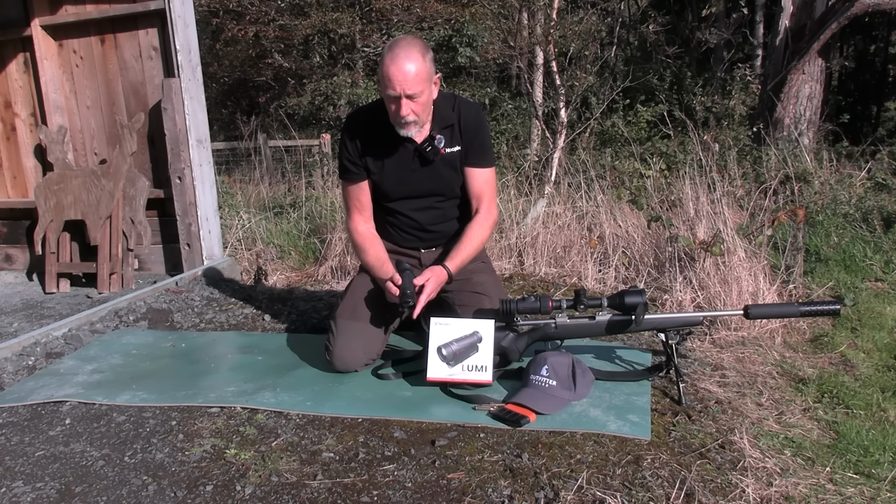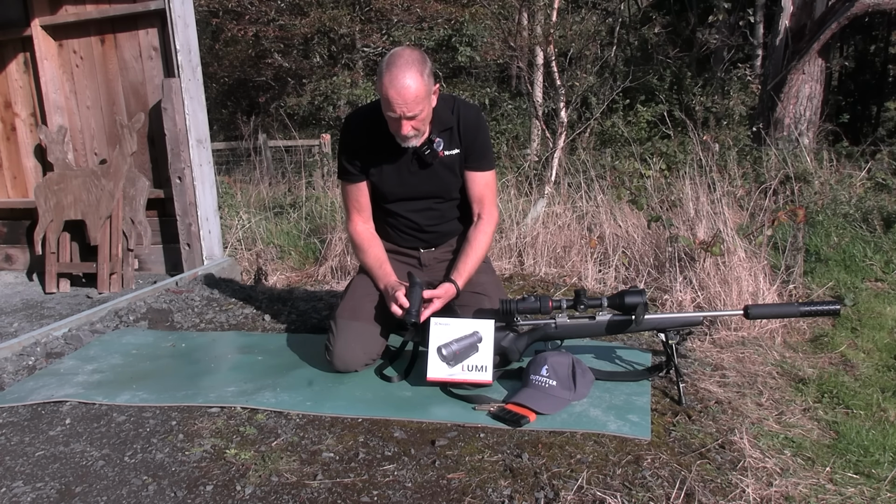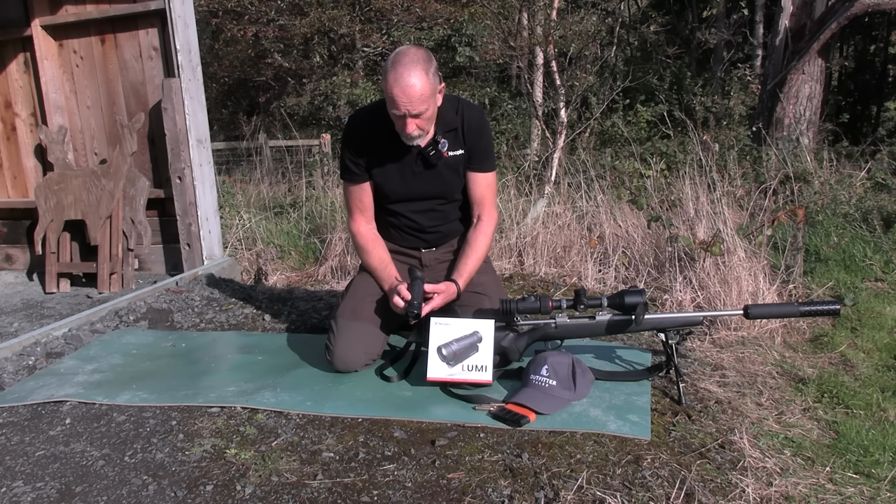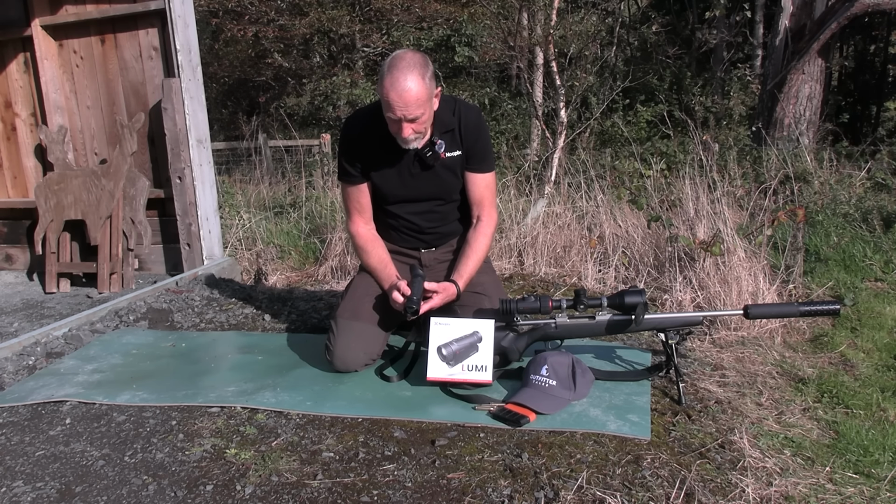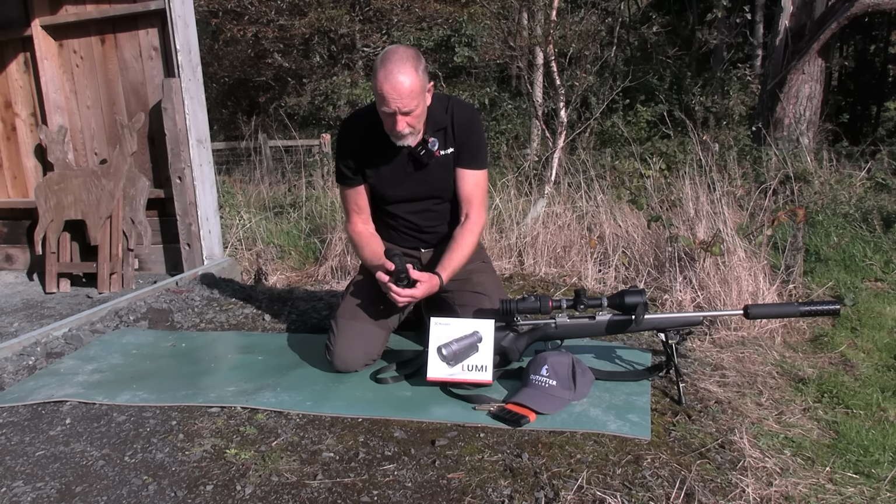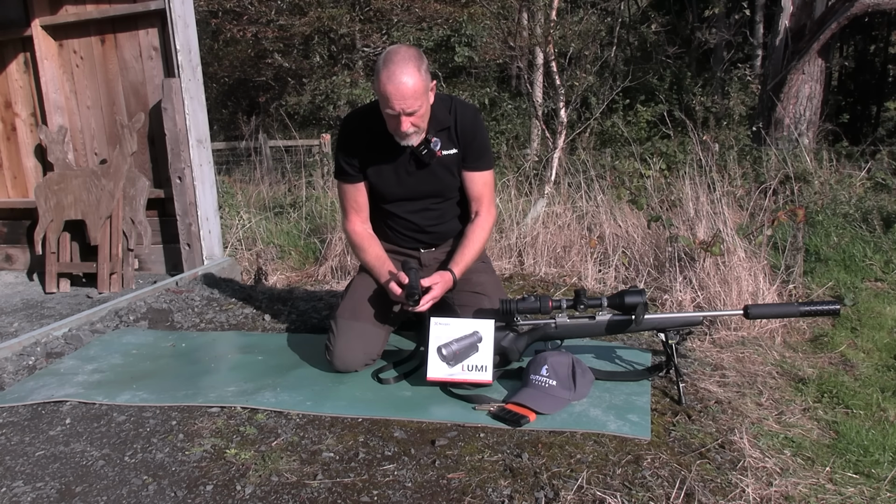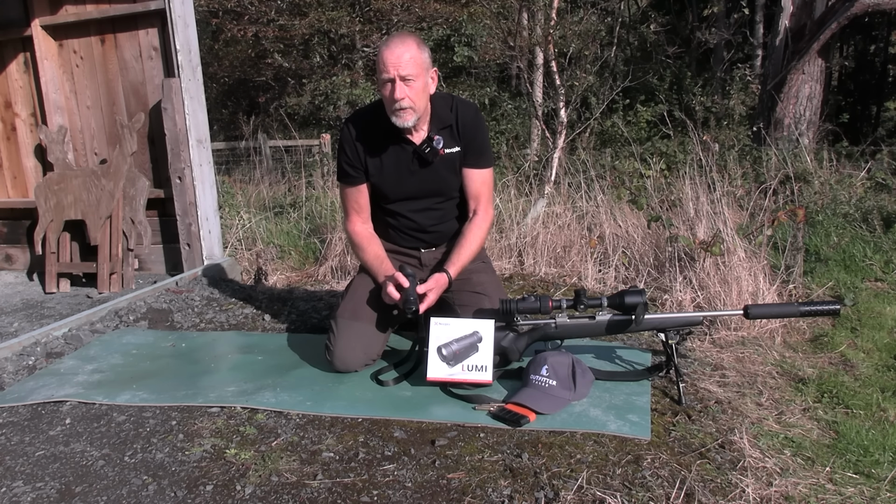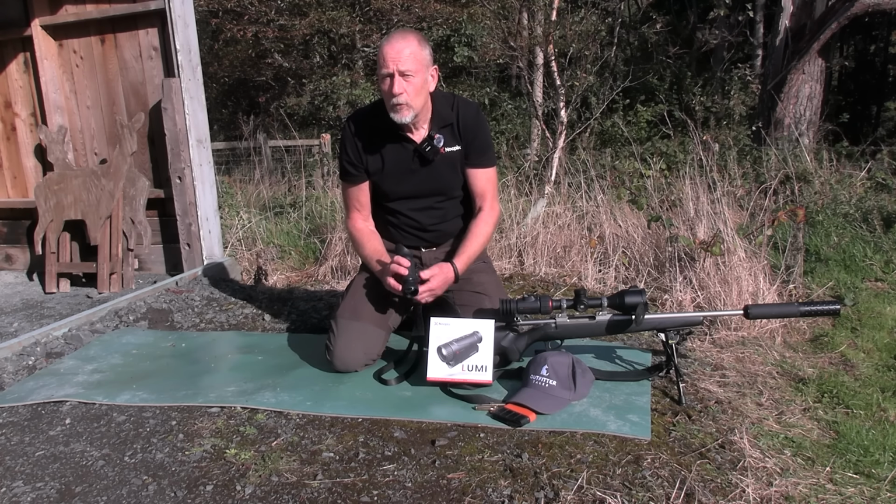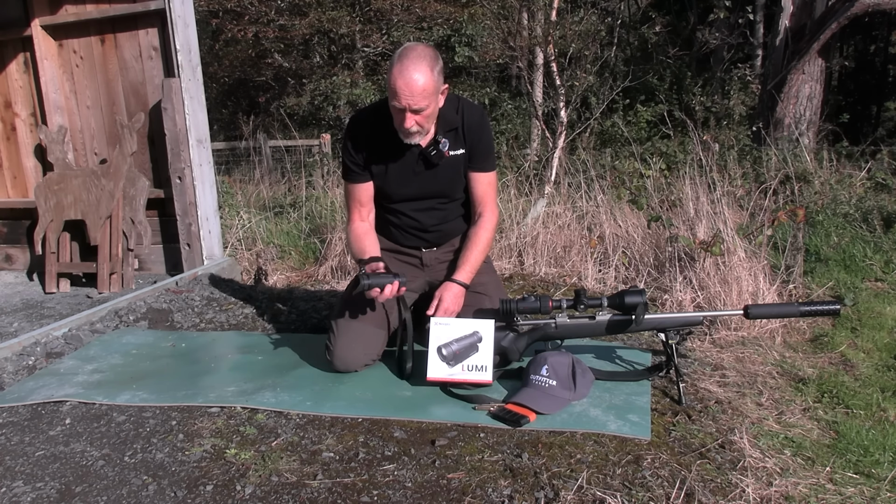The controls themselves are actually simplicity itself. On-off button, press and hold it. The unit takes about 2 or 3 seconds to warm up, and then you're ready to go. You've got a very good record facility on it, very good quality, very good image, sharp focus here. Menu button right in the middle. Again, you don't even have to look at this, you can just press it, either a short press or long press, brings whichever menu you're going to use, and then your up and down arrows move it around. It's absolute simplicity.